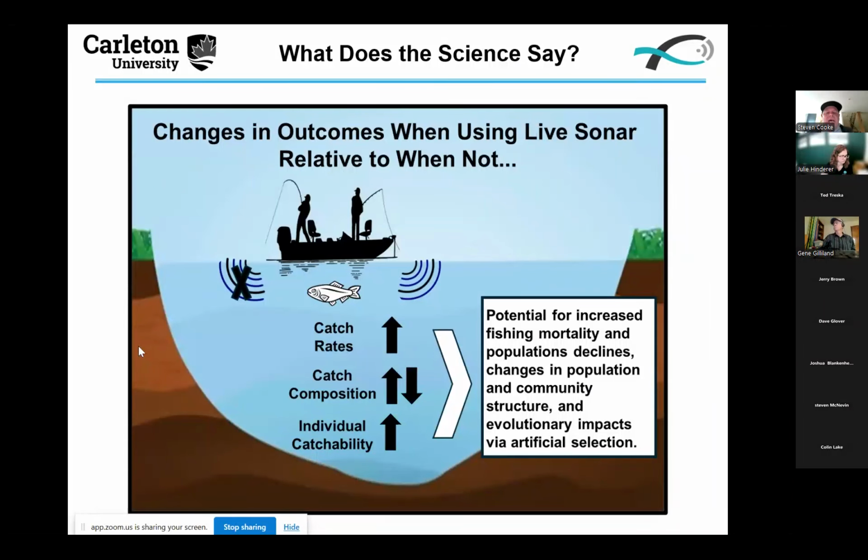This is a conceptual diagram when we start to think about what live sonar provides relative to when not using it. So we would predict that catch rates would be improved. That's what is sort of promised essentially by this technology. We would assume that catch composition could change. It could change in different ways.